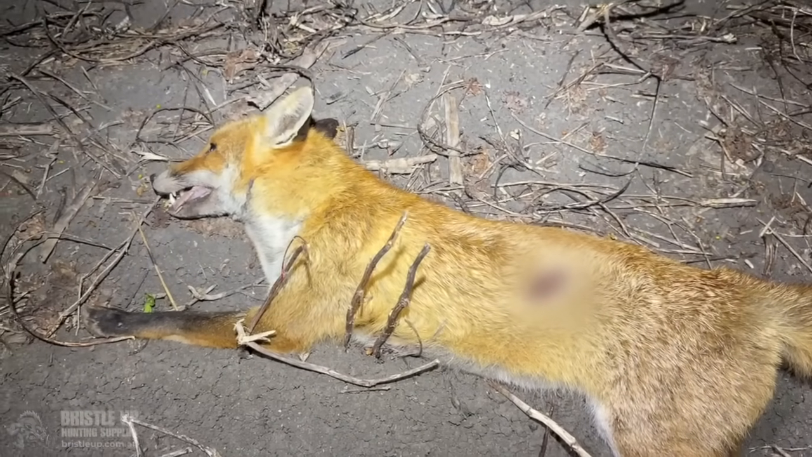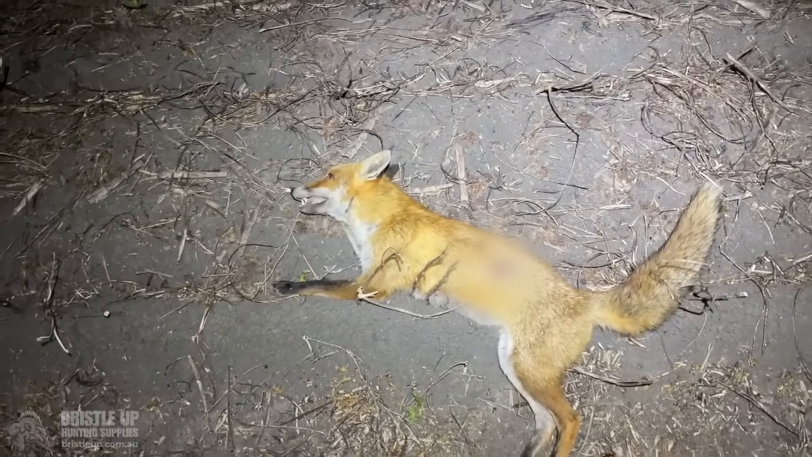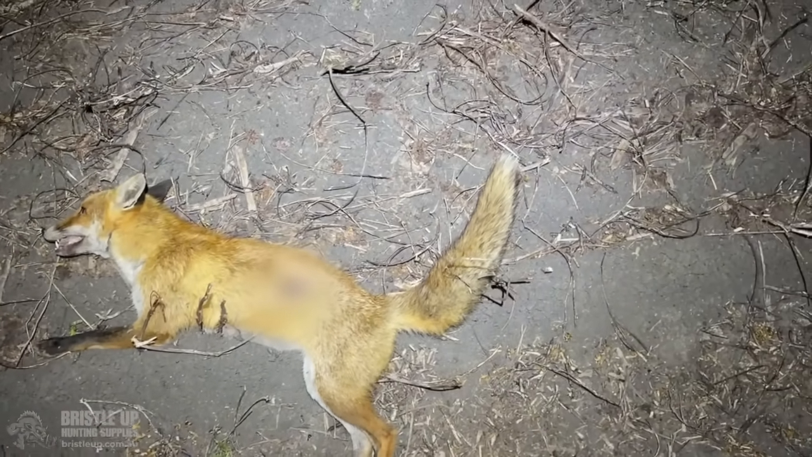So you flip it over so it's PC? What is that, a graze or a... Oh, that'd be where the other shot, the exit wound probably. Yep. What have we got? Vixen. It's good to get her out. The other one was probably her mate. But anyway, not a bad skin on him.